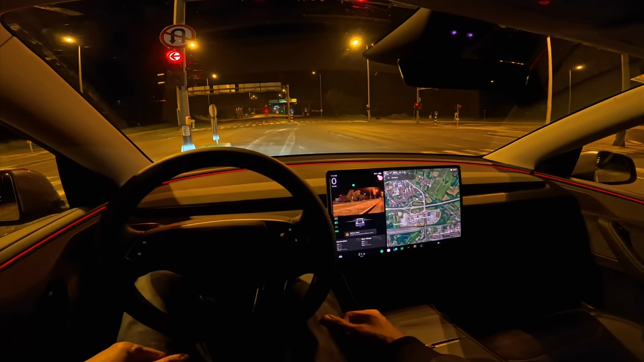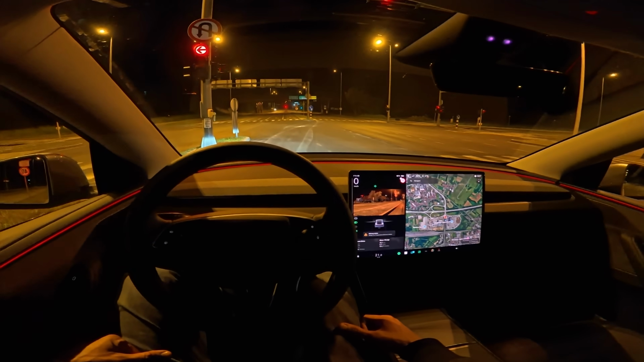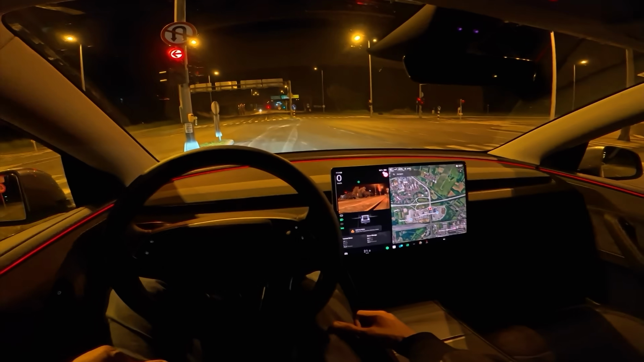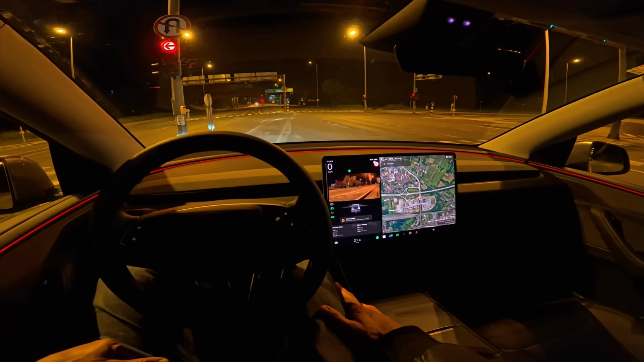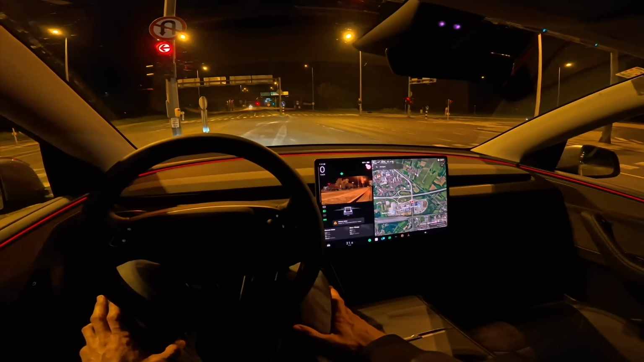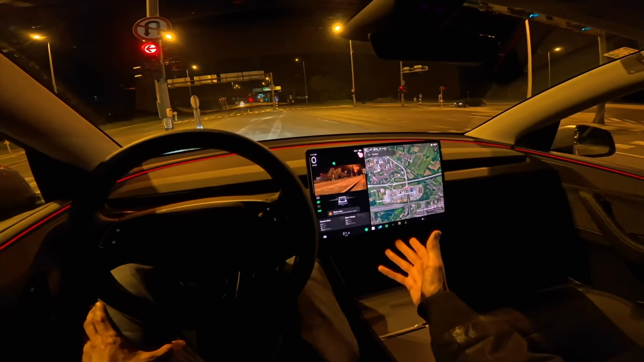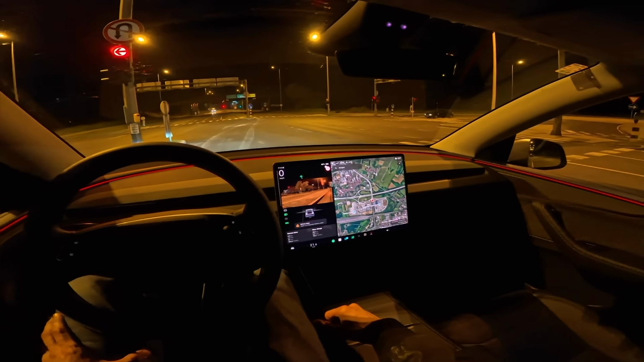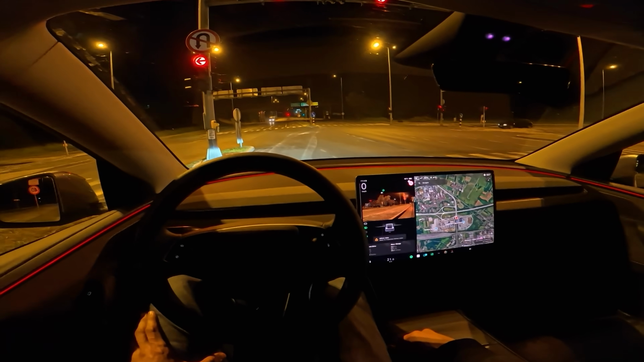The ambient lights are nice, but maybe for some people that's not going to be enough. Some of you were maybe expecting more range. I think you're going to be disappointed in that area. I will do a range test to see if this can do 300 kilometers on a highway, mixed terrain, driving at 130 kilometers per hour, which is the speed limit for most of Europe. And we're going to see how this really performs.